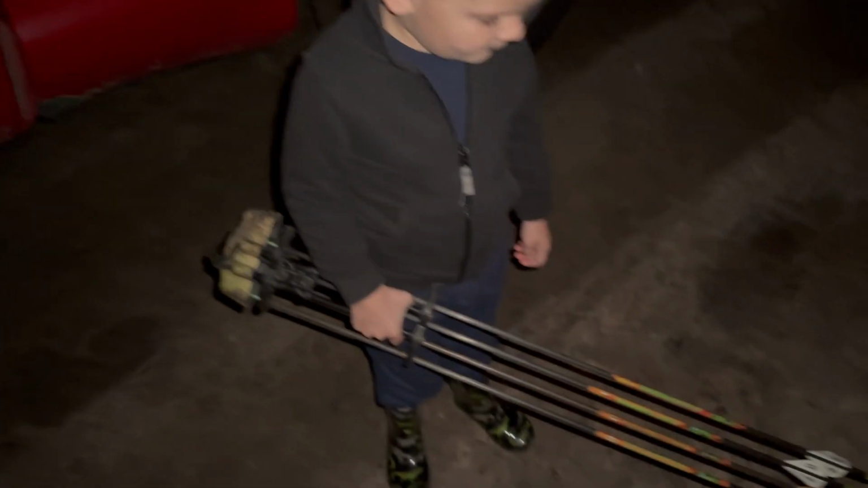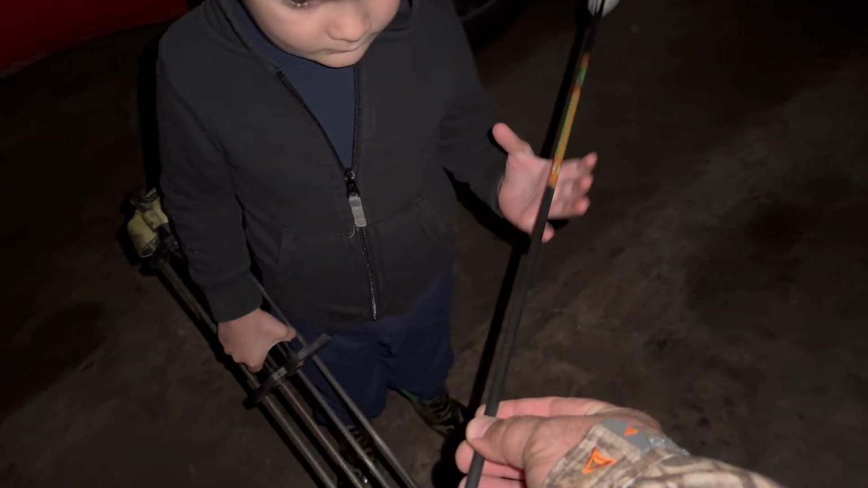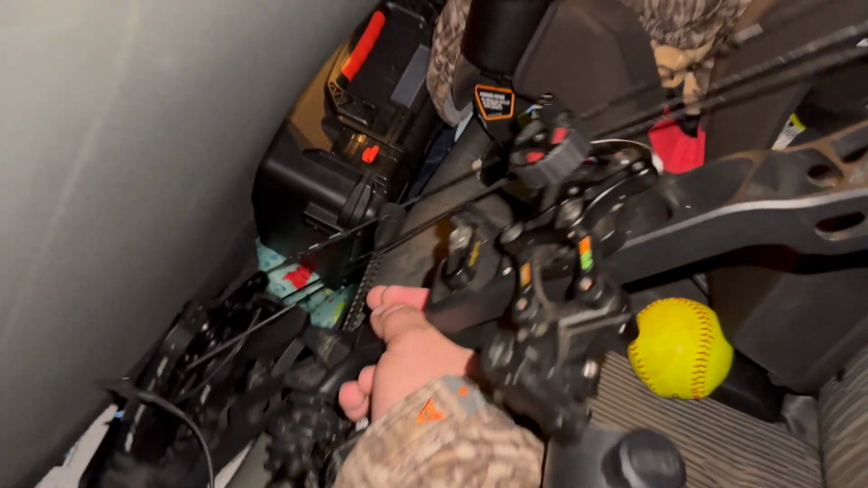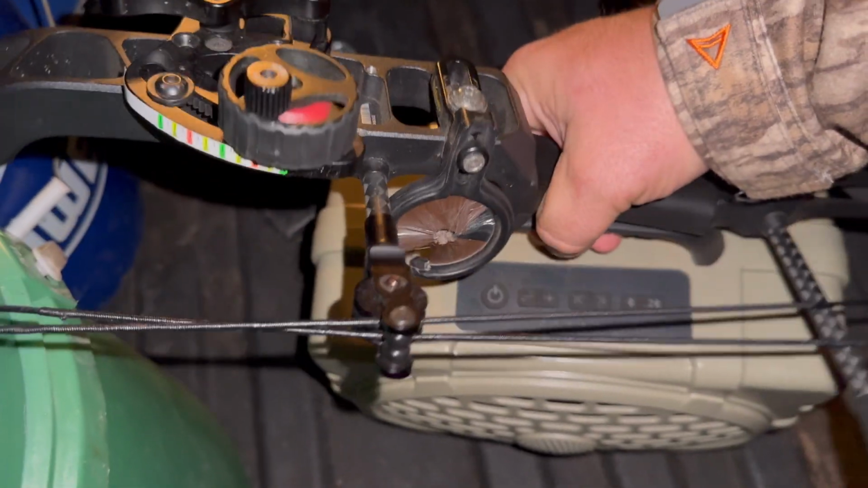You guys stay tuned. We about to get into them. All right, Z-Dog, you're toting the arrows for me, right? Can you tote this one here too? That's the killing arrow. I'm gonna grab the bow. All right, Andy's got the thermal with the AR. And you know, I'm gonna bring the turtle box because we're gonna try to call these coyotes in. See if we can make it work that way.